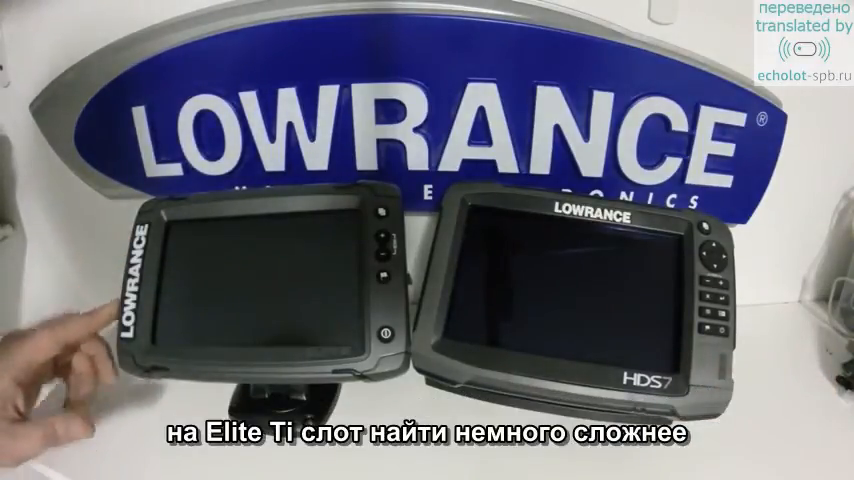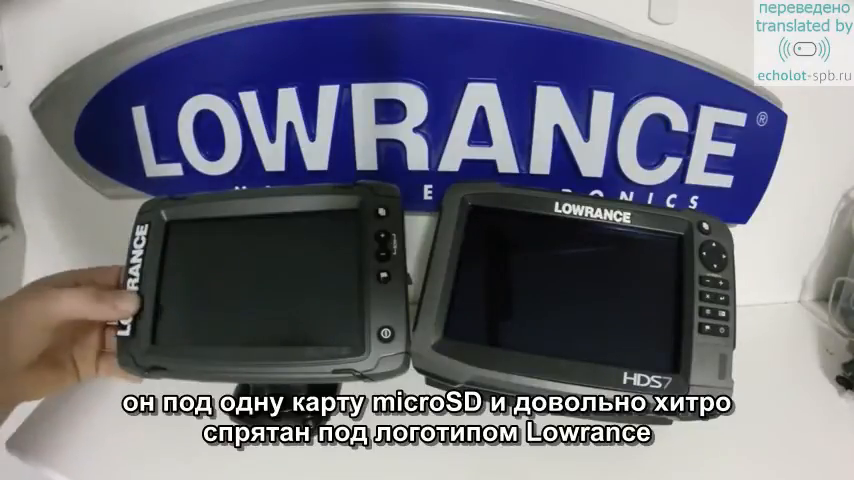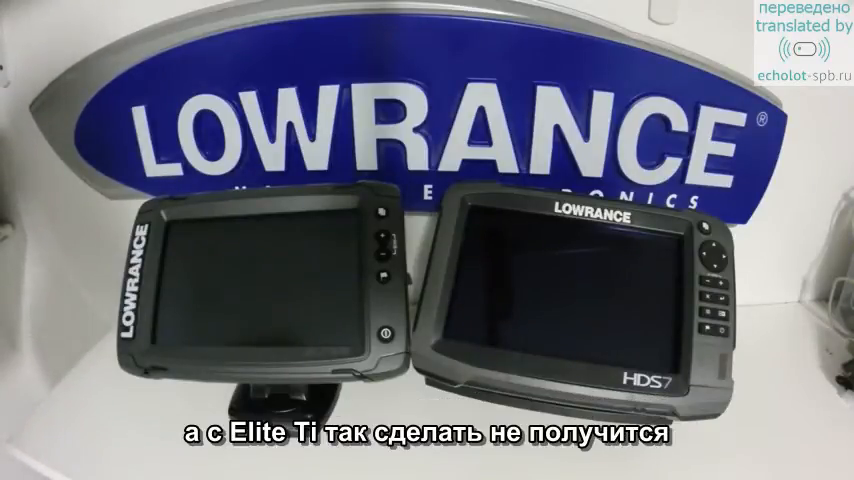This one here is a little bit trickier, but under the Lowrance logo they've cleverly hidden the single micro SD card slot. The advantage to having two card slots is with the wireless function on the unit. You can have a blank card in one slot and then your Navionics or C-MAP charting in another slot on the HDS, whereas you cannot do that on the Elite Ti.